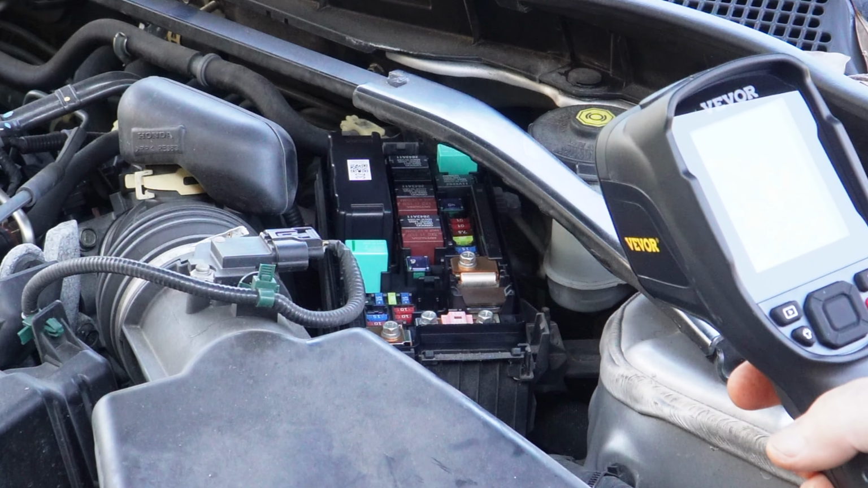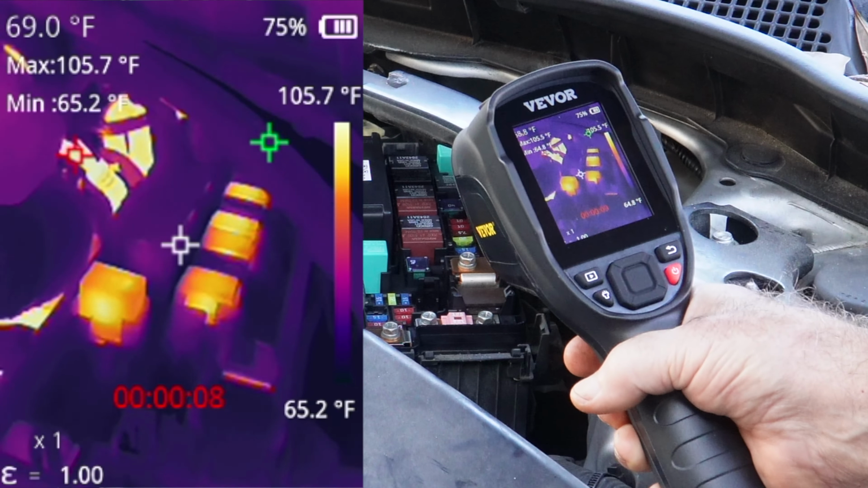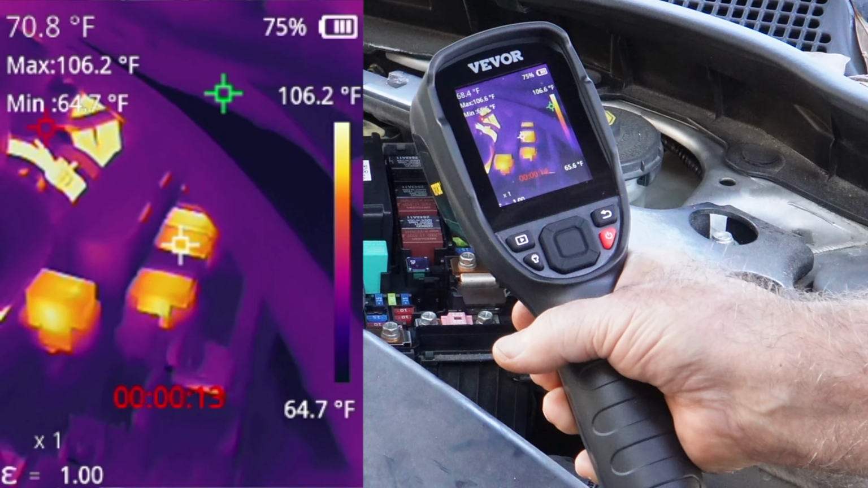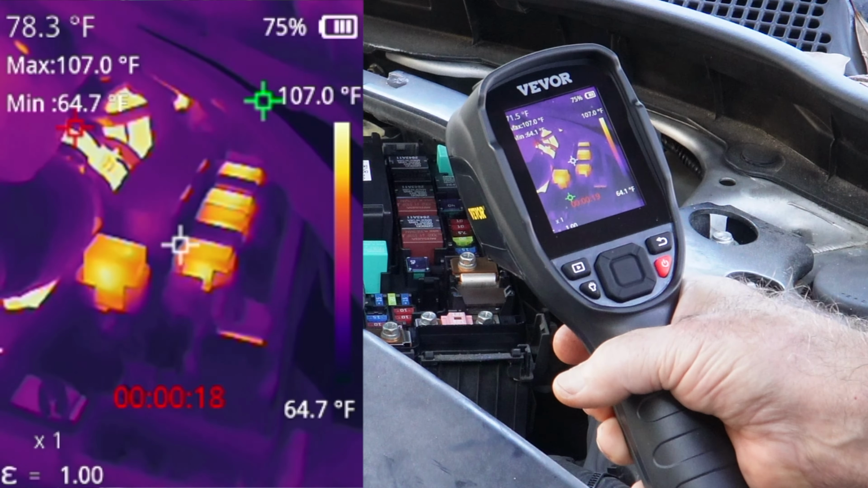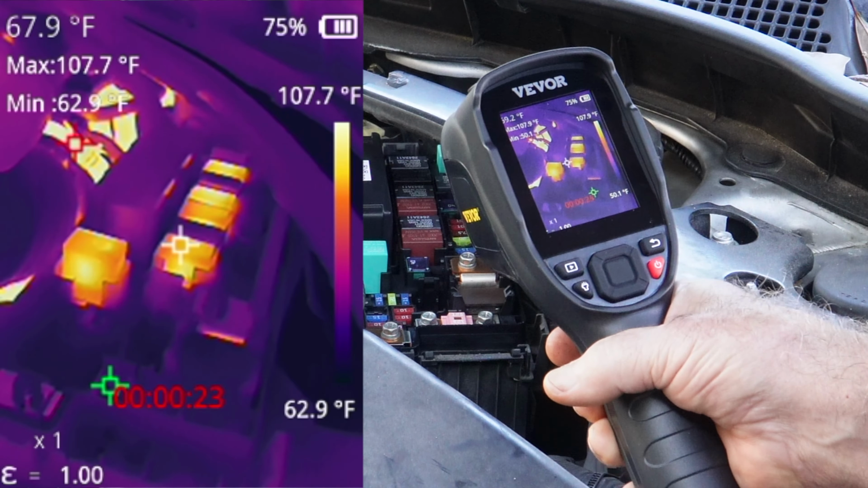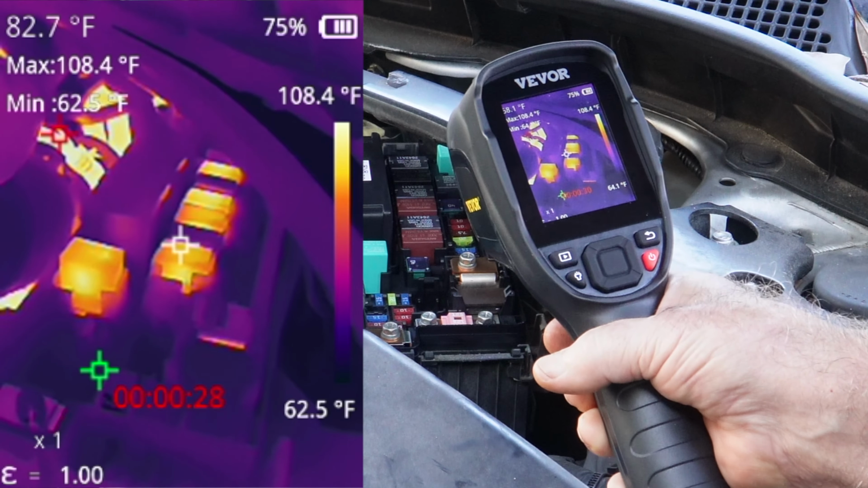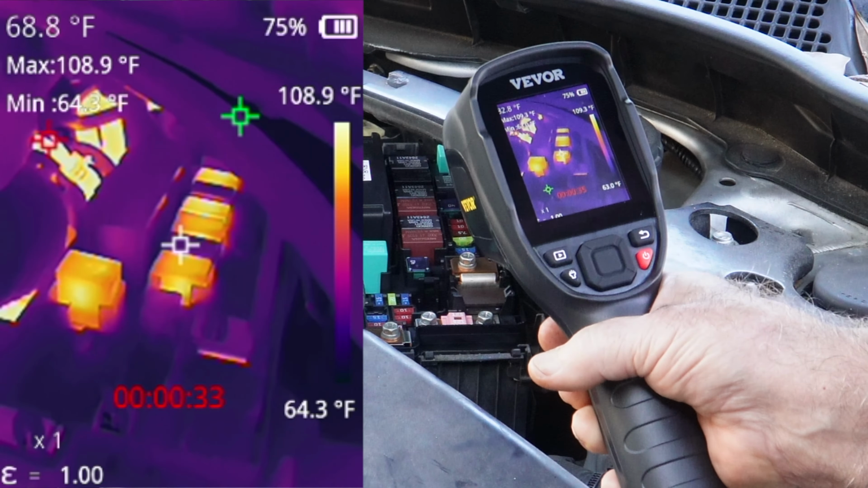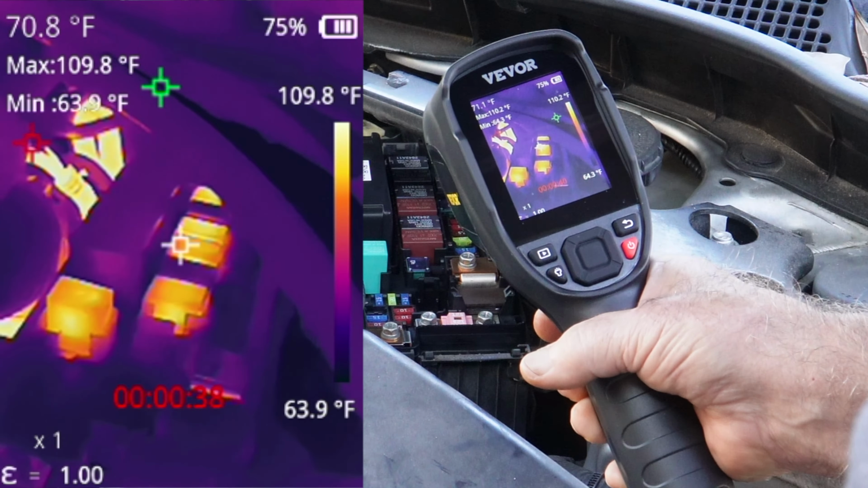All right, I got the motor running, and as you can see, they are lit up like Christmas trees. That relay there, and the one in the very back. So that's 1, 2, 3, 4 relays that are actually operating right now. Now, relays can be used for all kinds of things that's not actually working right now. One of these is probably the fuel pump. It's definitely on and working, and I'm not sure about the others. Doesn't matter. My point is just showing you how these will glow when they're hot.